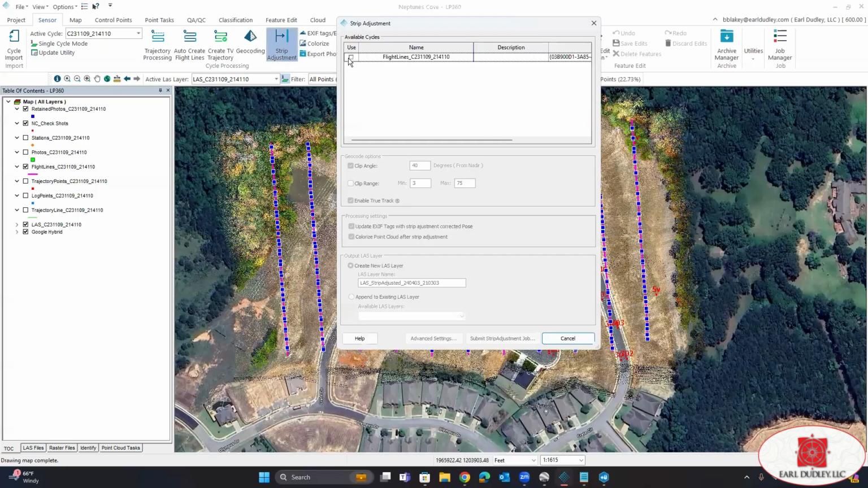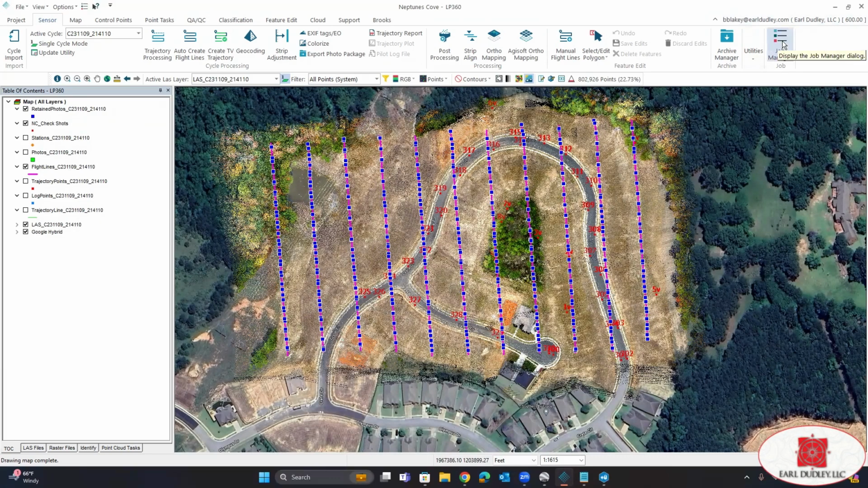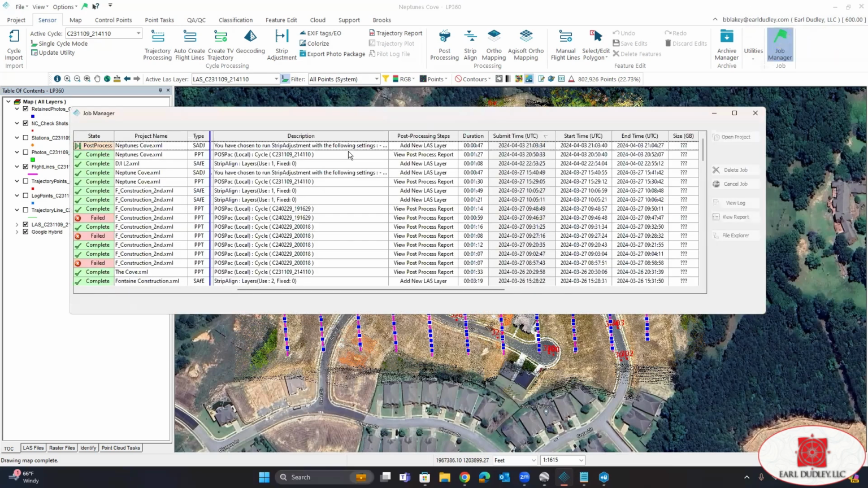So go ahead and click the strip adjustment icon. Tell it that we want to run it on our last layer that was just generated. We're going to use the same clip angle. Really, we're not going to change anything here, but just give it a different name. And I usually just call it the adjusted point cloud. Submit strip adjustment, and yes. All right, we can see in our job manager that our strip adjustment is completed.